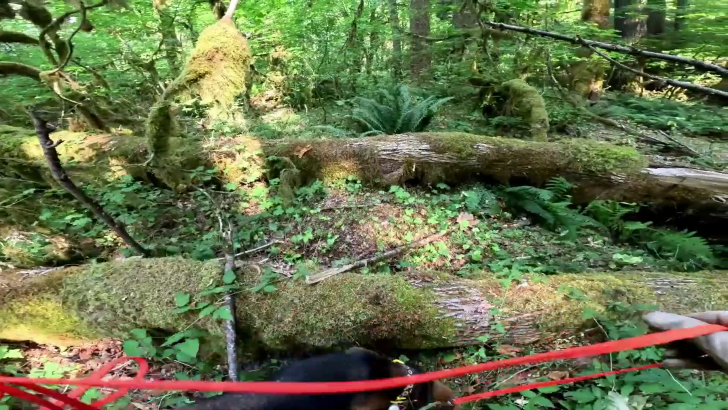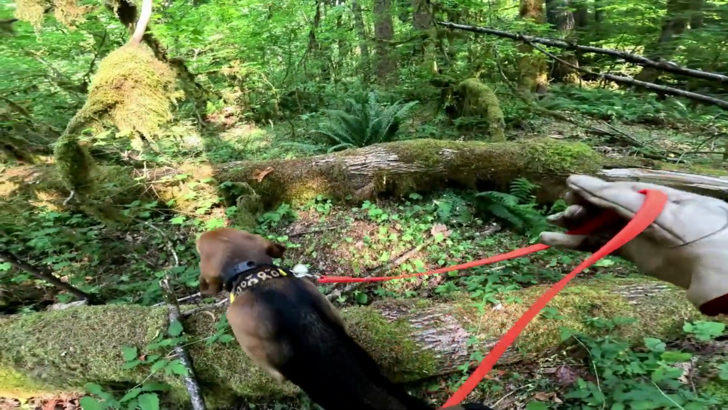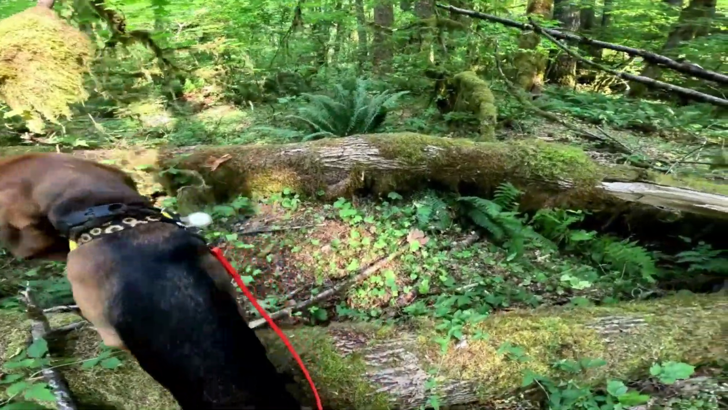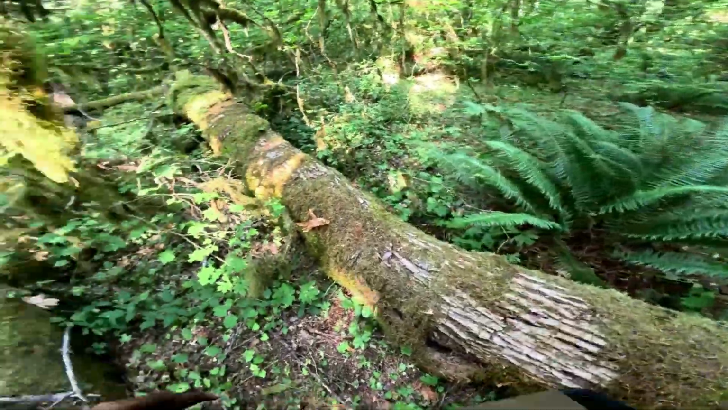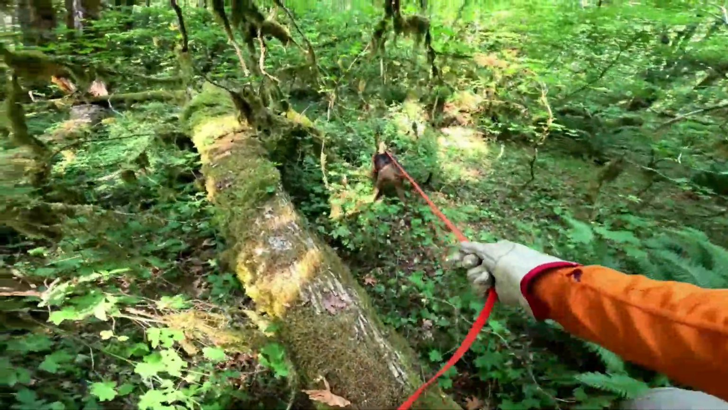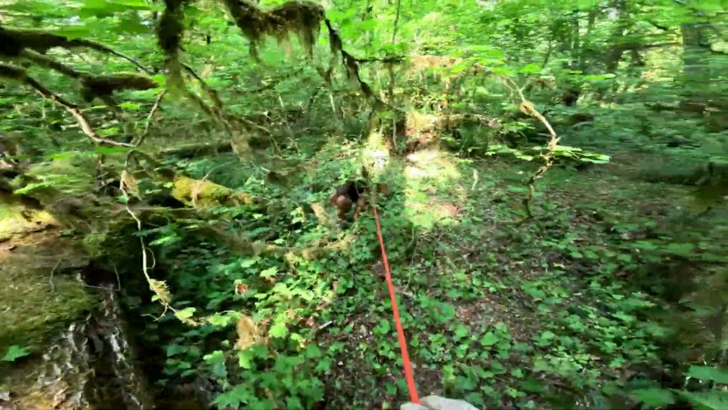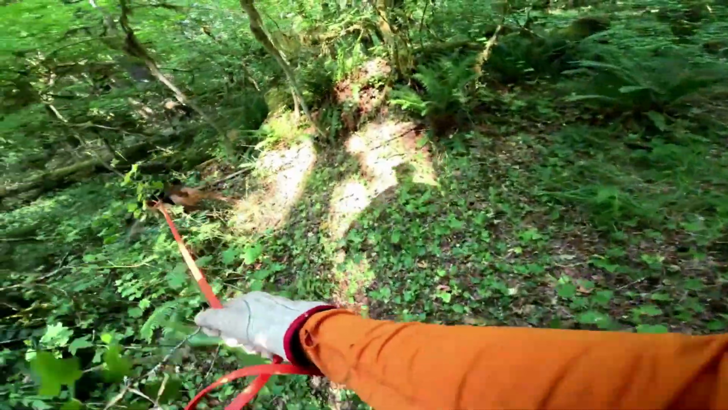Let's go. Up. Come on. Let's go. Up. One more. Up. I'm not sure why it would have even had to jump up on those. You just step over those long legs.